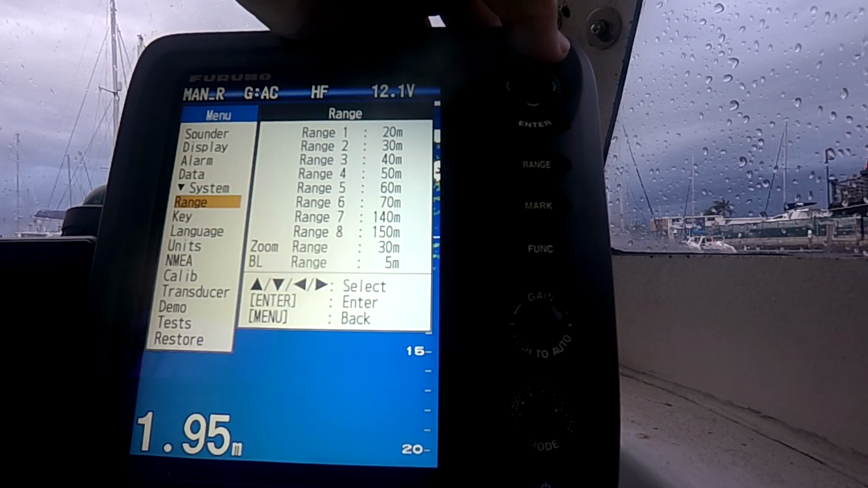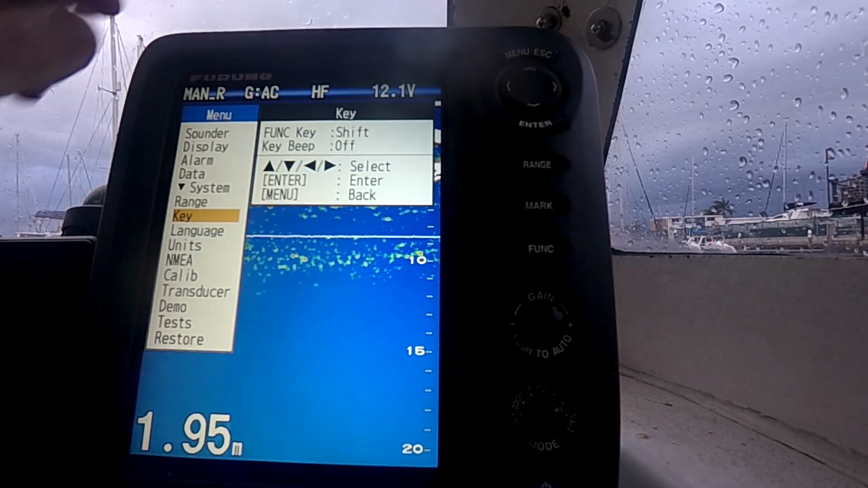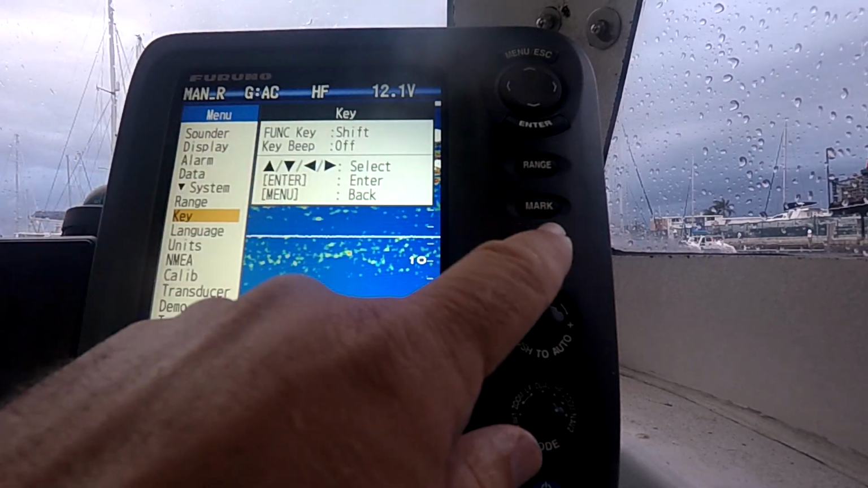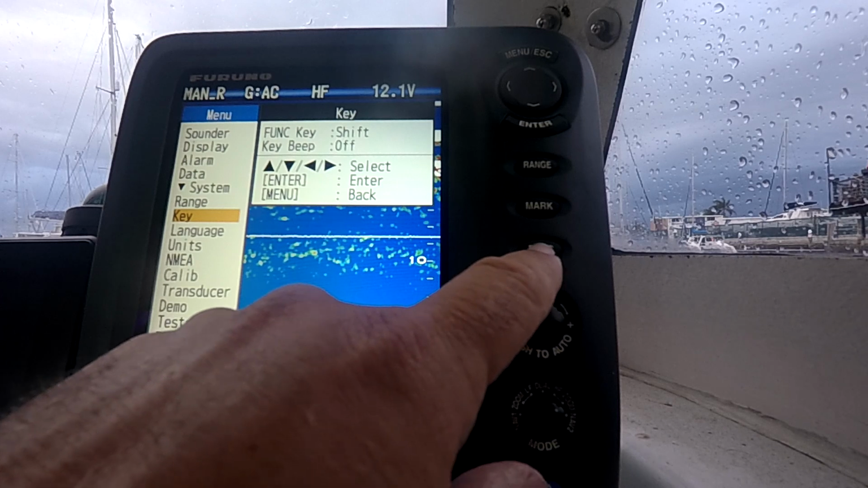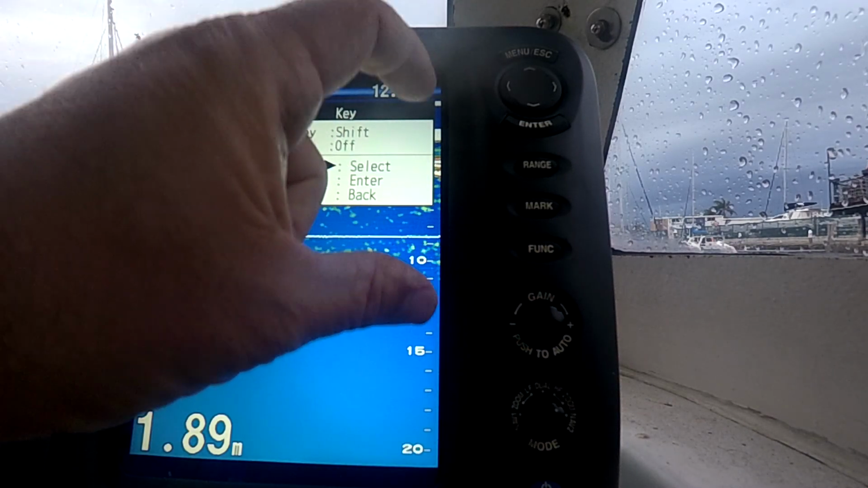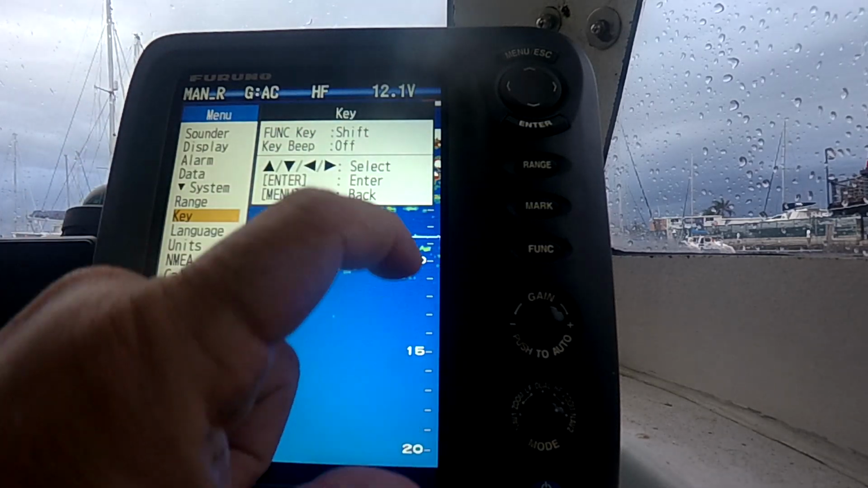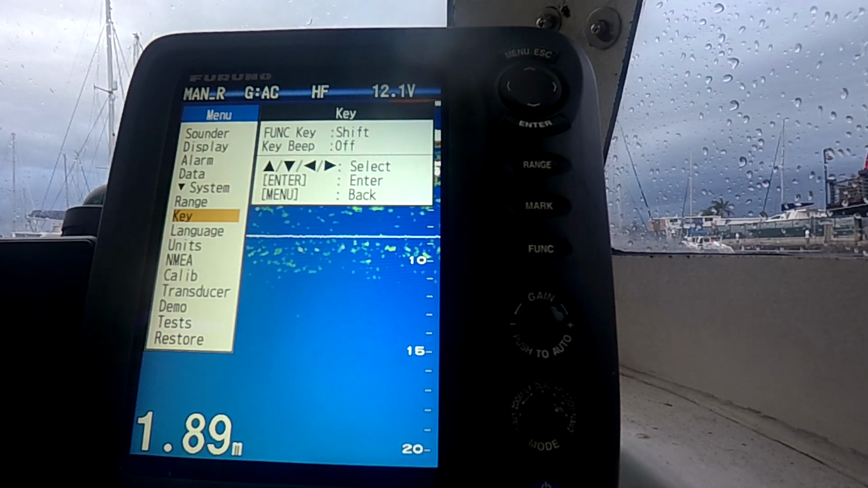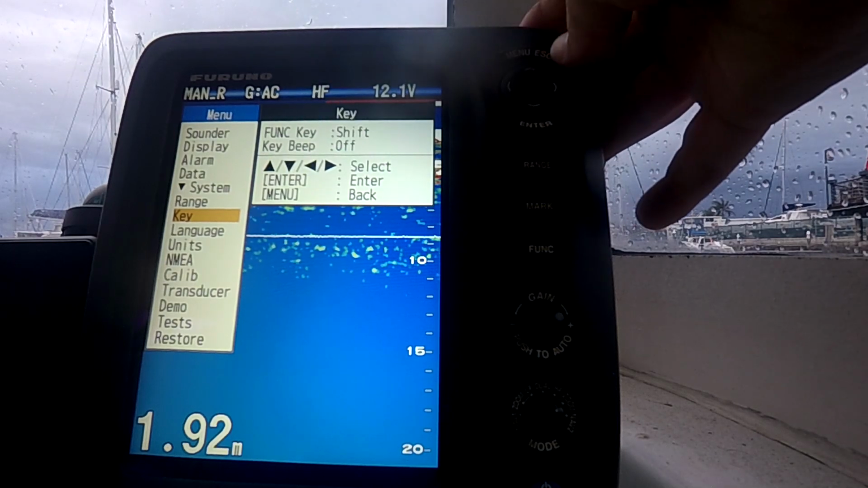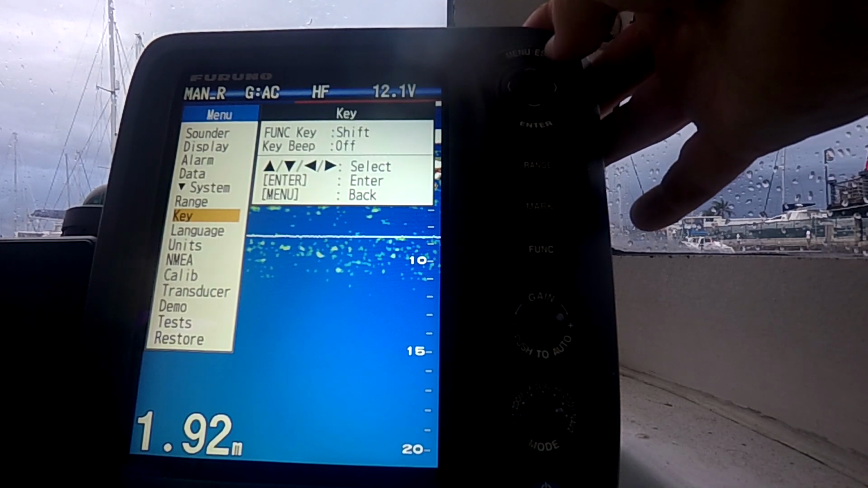So we hit escape, come down to key. This is where we said we make the function key shift. So that's your function key there. What I do, I could set a range of 30, and then I use the shift button to move that 30 meters up and down in the water column as I need. And that's also where you turn your key beep off if you don't need the beep every time.